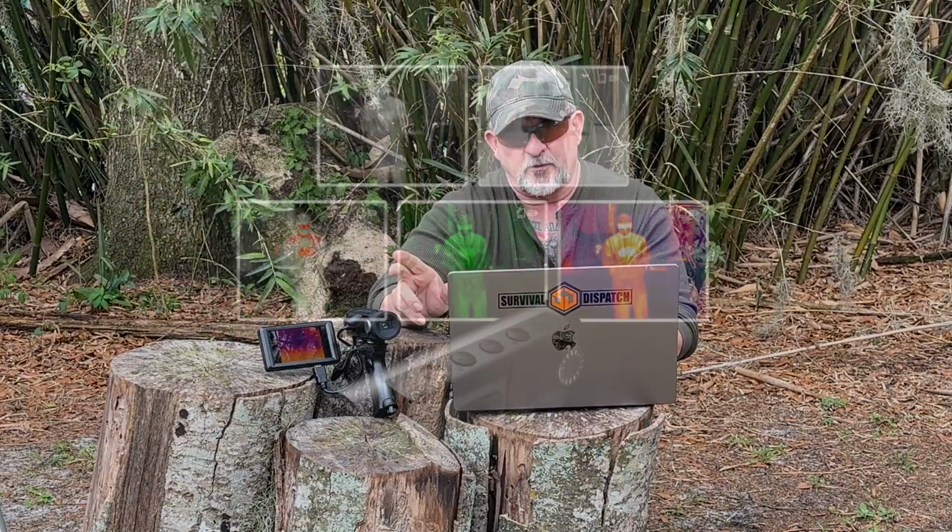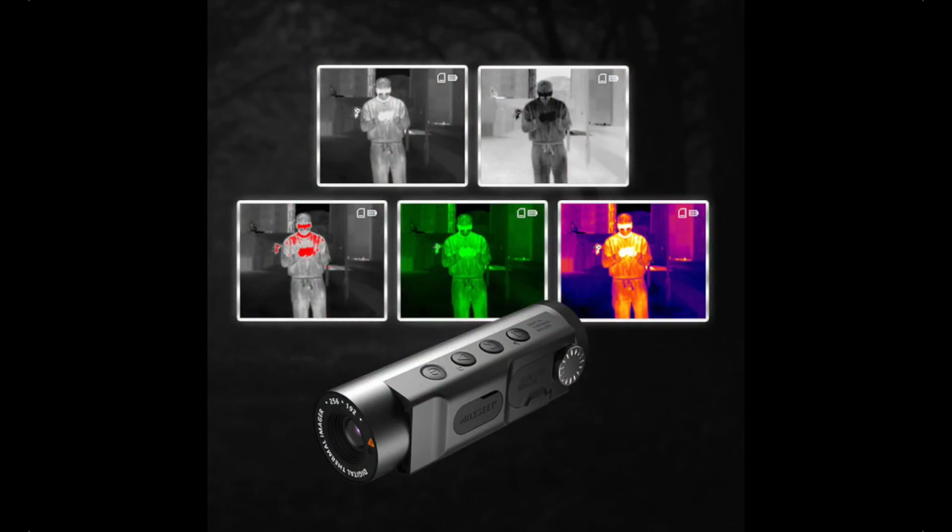The batteries on a full charge last for 16 hours, which is pretty impressive. It can save images to an SD card, has no audio recording like some other devices do. But it also has this really cool hotspot tracking where there's a reticle or crosshair that follows something with a heat signature right in the viewport, which is pretty impressive. Comes with rechargeable batteries, USB-C to charge it up. There's several different color modes. There's green night vision, red heat, black heat, white heat, and has a 4x digital zoom.